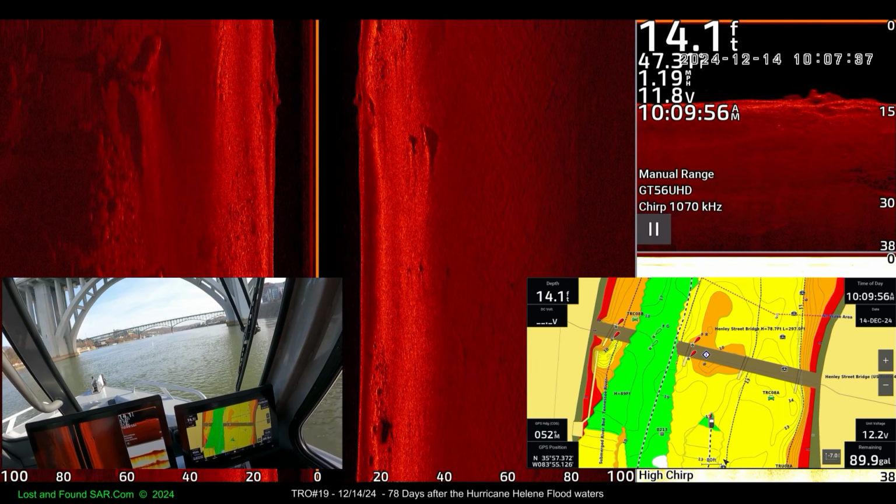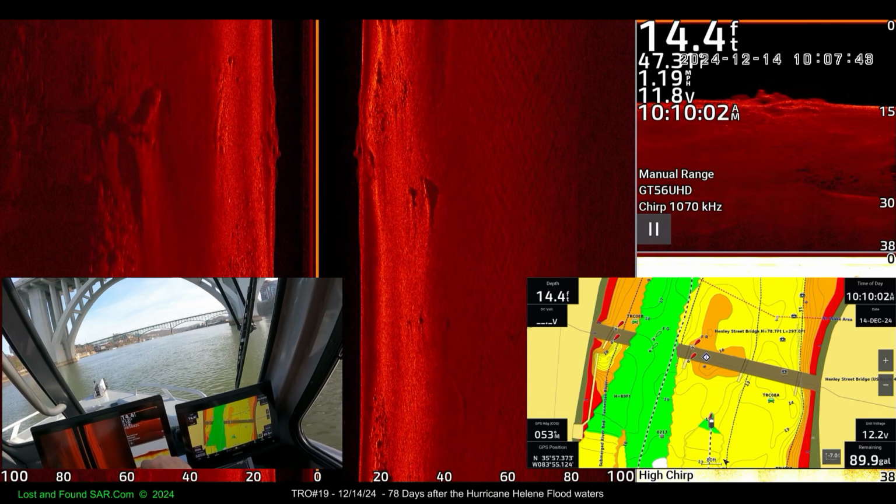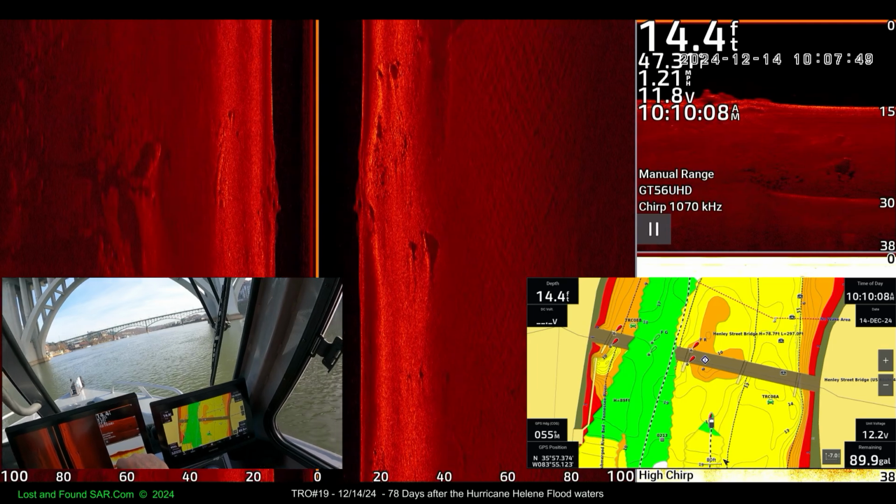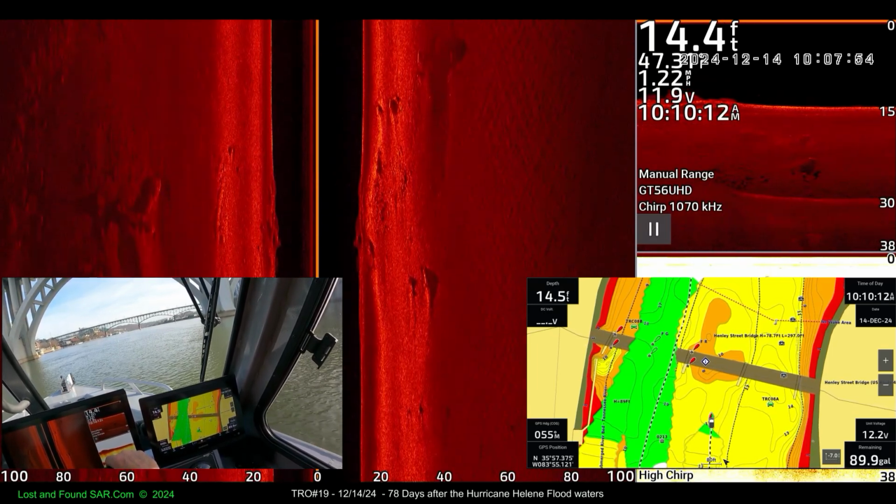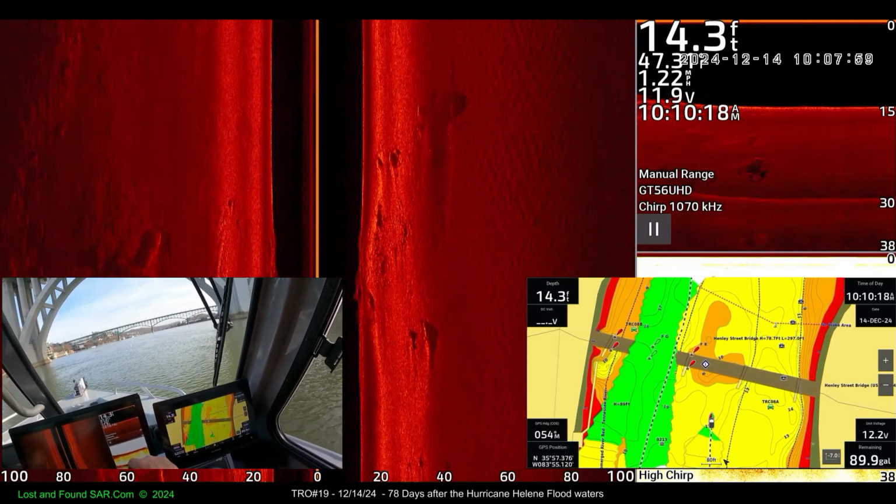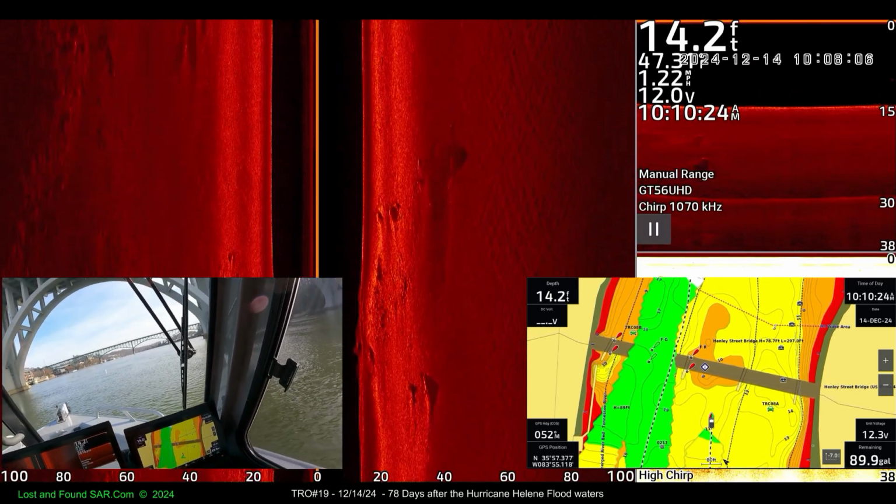13. See, I can tell by the bottom thing it's getting deeper. 14. See, the charts are not accurate. No, they're not. I think they've dredged and Helene has changed the bottom structure. I'd like to know where they get these measurements from. See, we would have to do some of our measurements and send it in to them. You share your measurements. I haven't figured out how to record them. Yeah, we need to figure out how to do that.